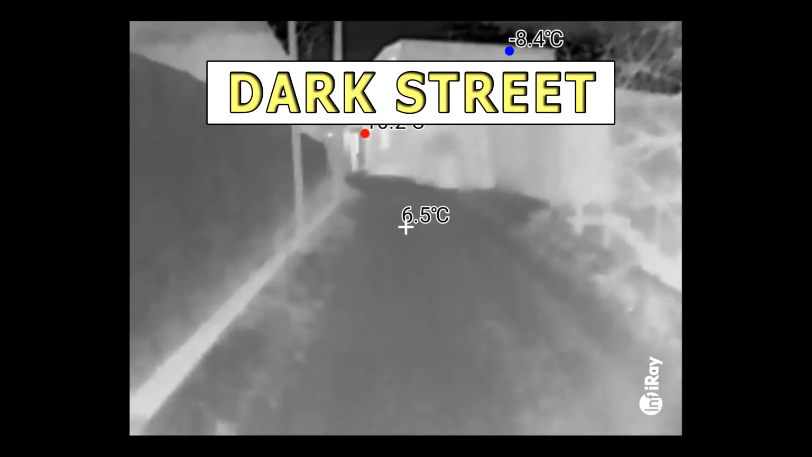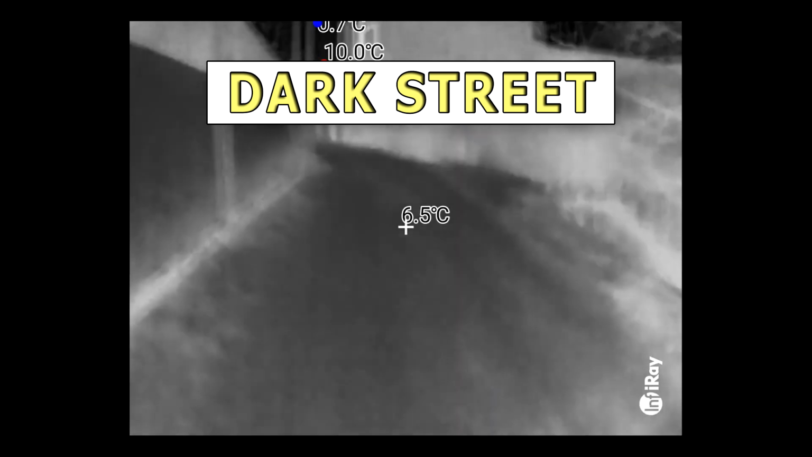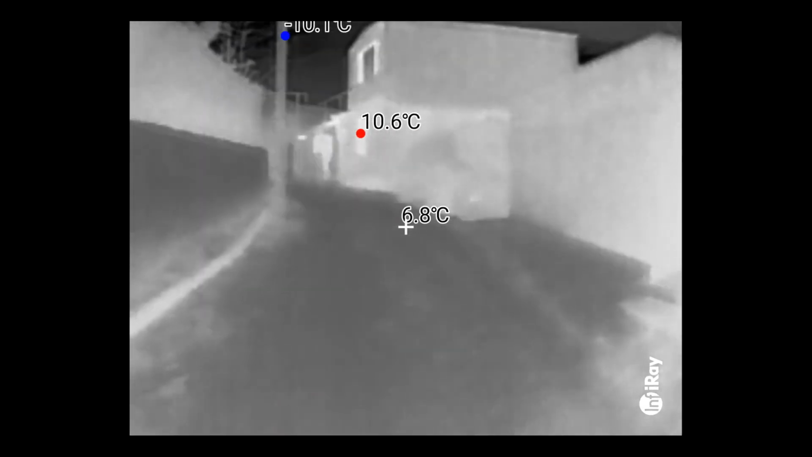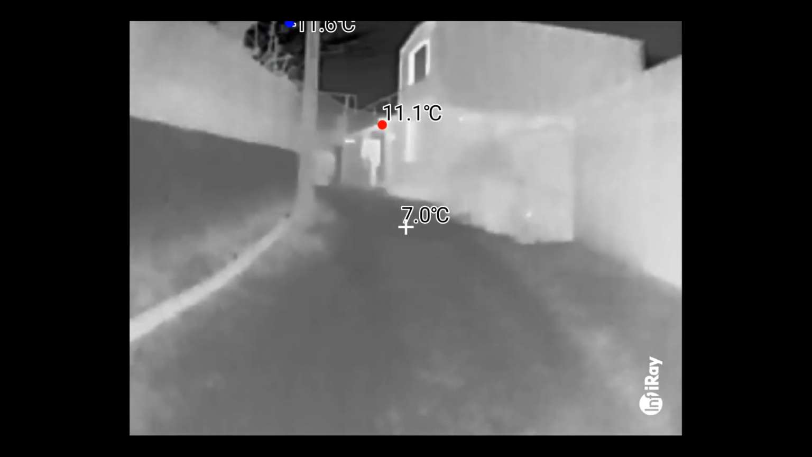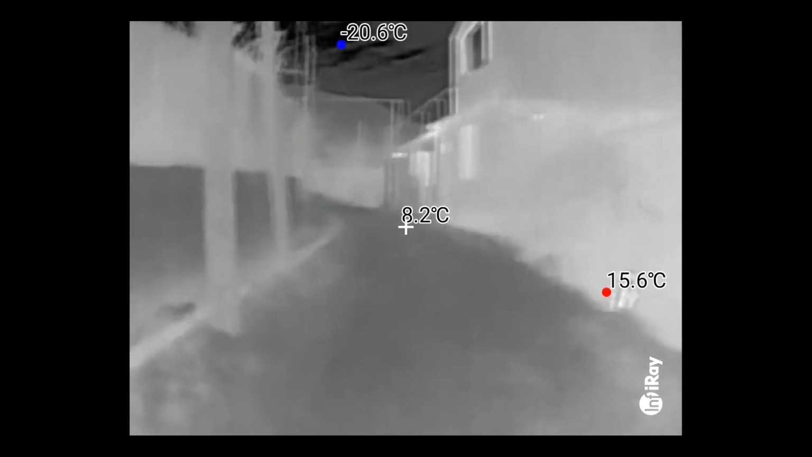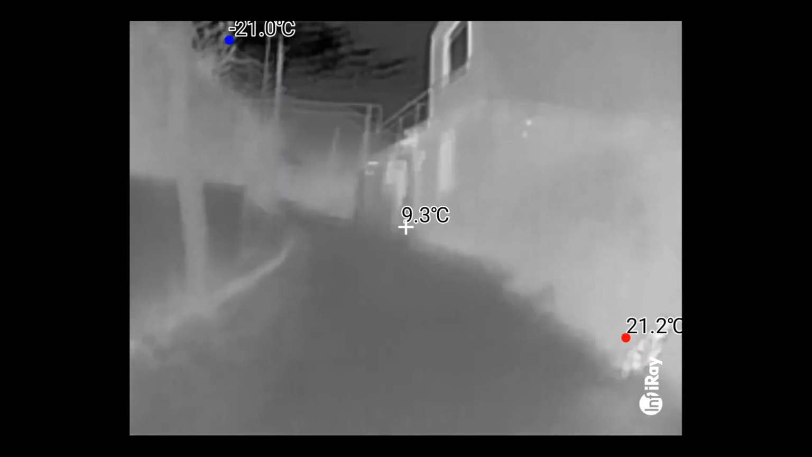I have seen cases where some animal snorts or rustles in the bushes. As a rule, a flashlight does not allow you to see who it is, but a thermal imager will help me with this. Especially in autumn, winter and spring, when there are no leaves on the bushes.